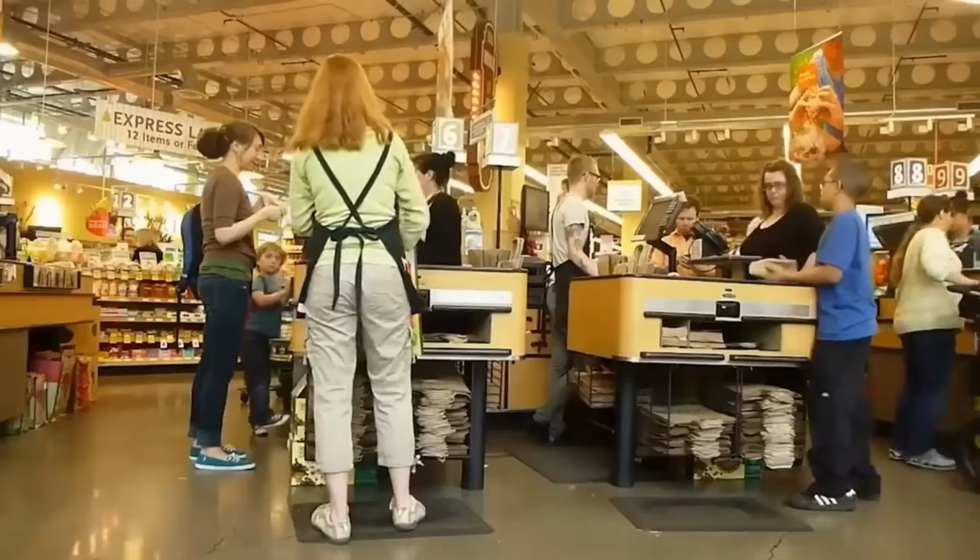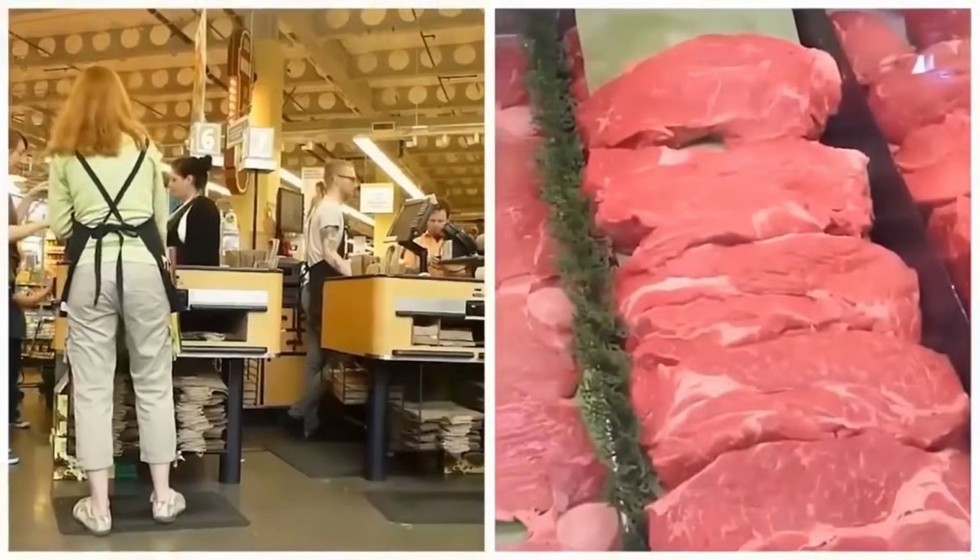Amid the hustle and bustle of the market, this girl suddenly made her way to the meat section. There, she grabbed a packet of raw meat and tore it open with her hands. People nearby were shocked and couldn't believe their eyes as she started eating the raw meat. It was a horrifying sight.